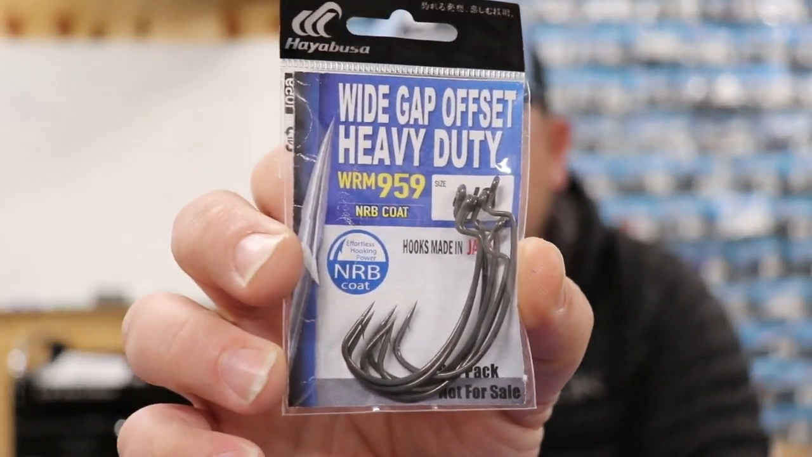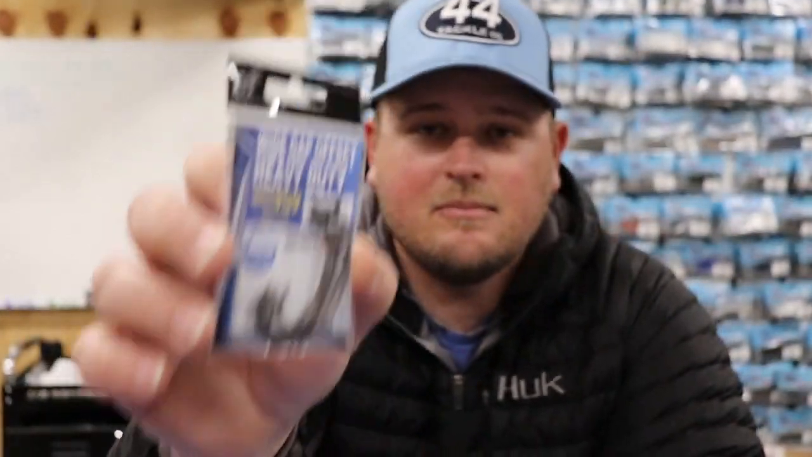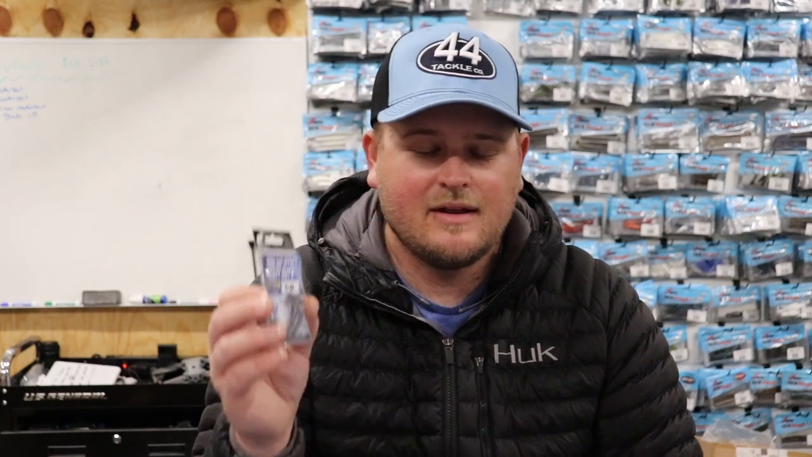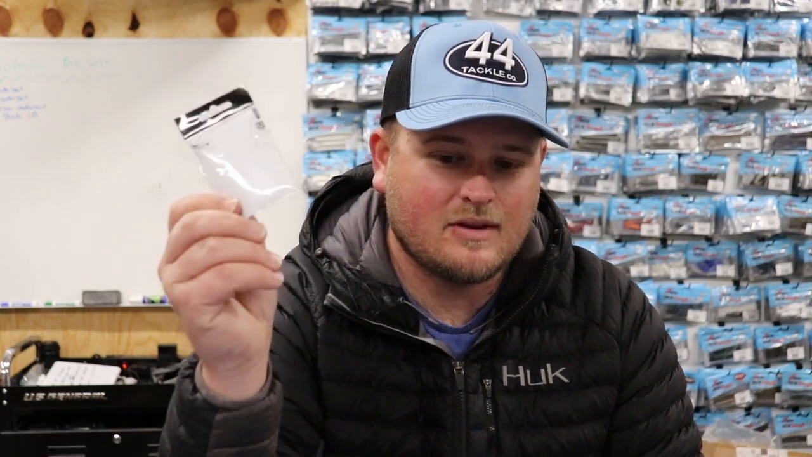But the hook is also very important for both of these techniques. This right here is the Hayabusa 959. This is the hook that I use the most. If I had to choose one hook to use for the majority of things that I do, because I'm a heavy cover type fisherman, the 959 is the deal. It's got a real heavy duty construction. I use it for flipping, anytime I'm using braid, anything like that. So the Hayabusa 959, usually I use a 5/0 for these two baits.